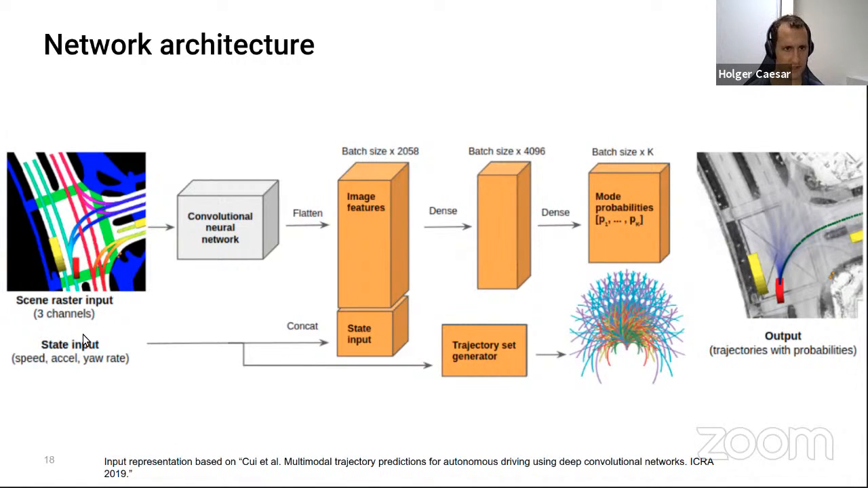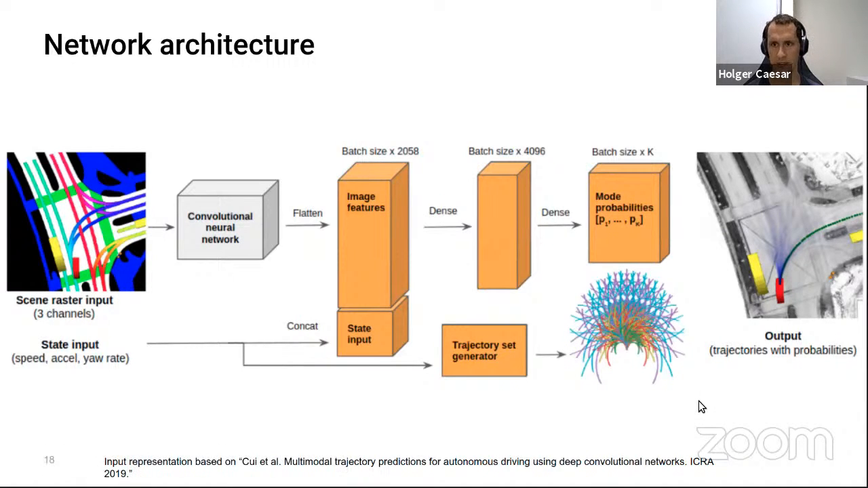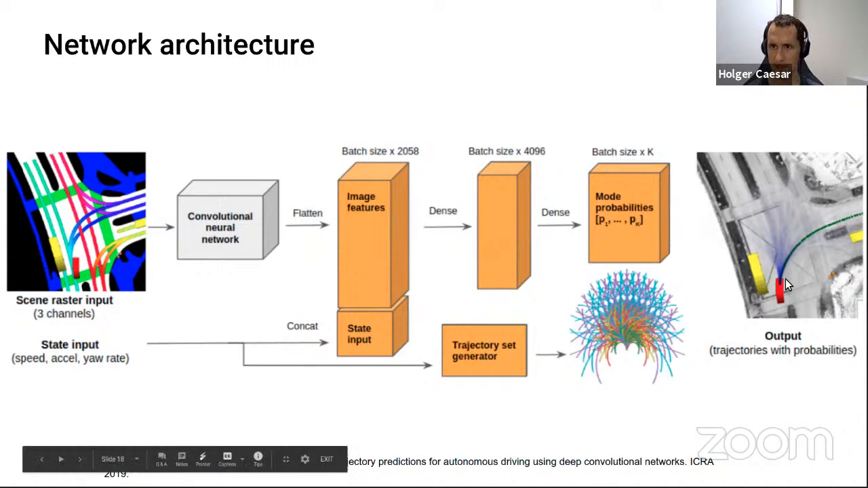And then we, of course, also give the states of the agents, such as speed, acceleration, yaw rate. Then in the first step, we generate the feasible trajectories for this state, which could look like this if you assume that the agent is here. And then we essentially classify them and compute the probabilities for each of these trajectories. And then we pick the highest scoring ones. Those will be our most likely trajectories.